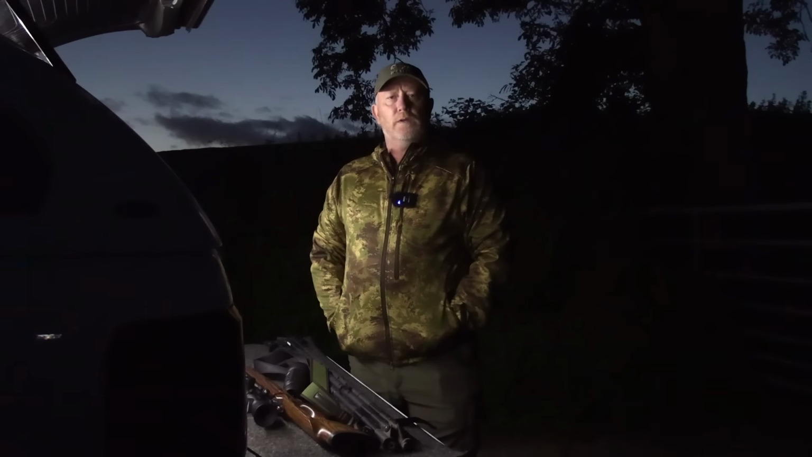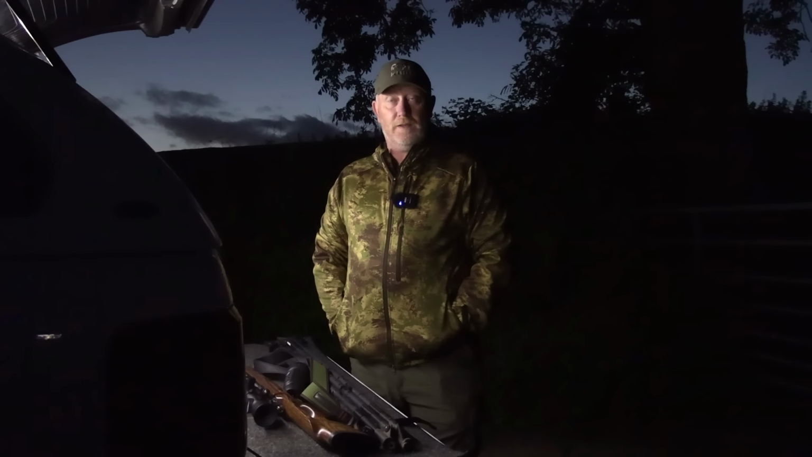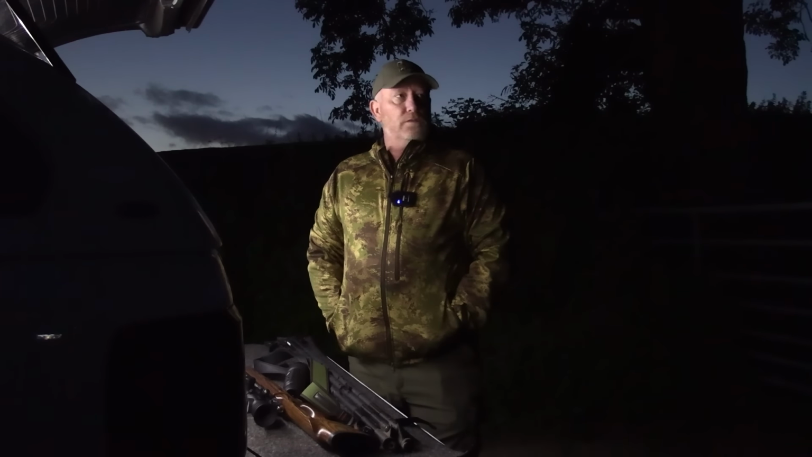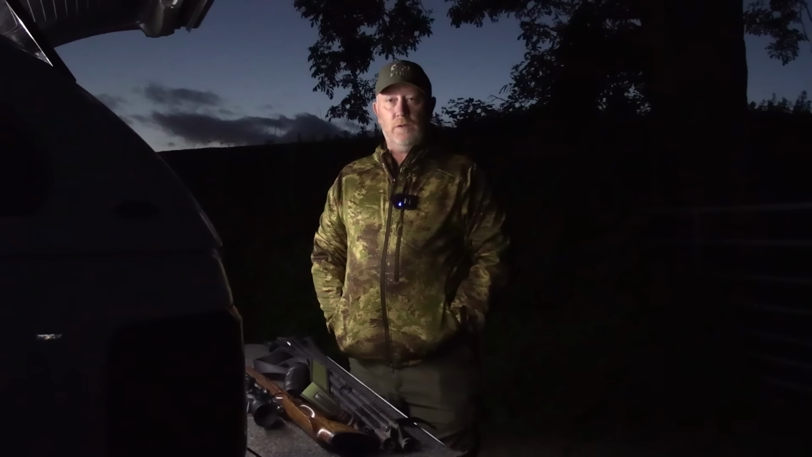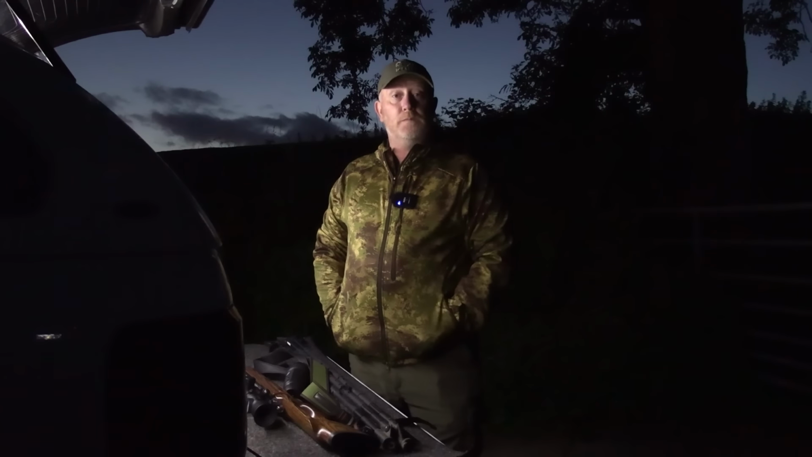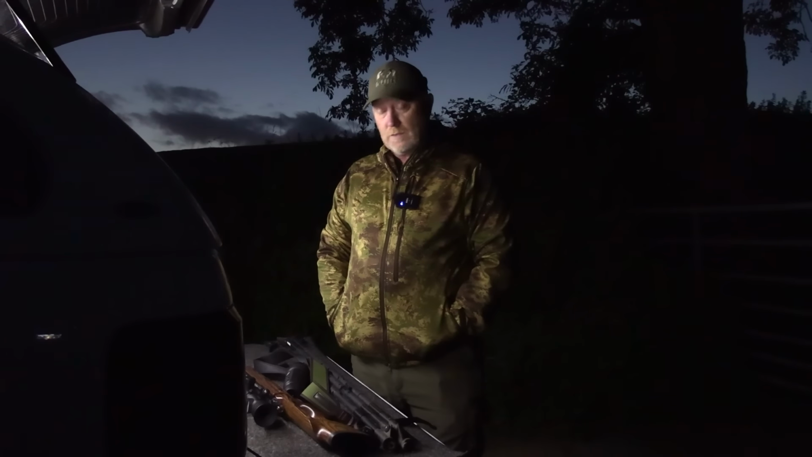So this evening, guys, we're out at one of my permissions that I've got up near Kilmarnock, near my father's place. He's out with me this evening, on the other end of the camera, unfortunately. What we've got here is a small holding, small farm, but it's also got dog kennels, and they run the kennels here. And there's a field just over there with a few rabbits in it. You'll see what I mean hopefully in a minute. I've had a quick look with the Nocpix Vista, and there's a few out already, so we'll just get set up and then we'll go out and we'll see how many we can smack.